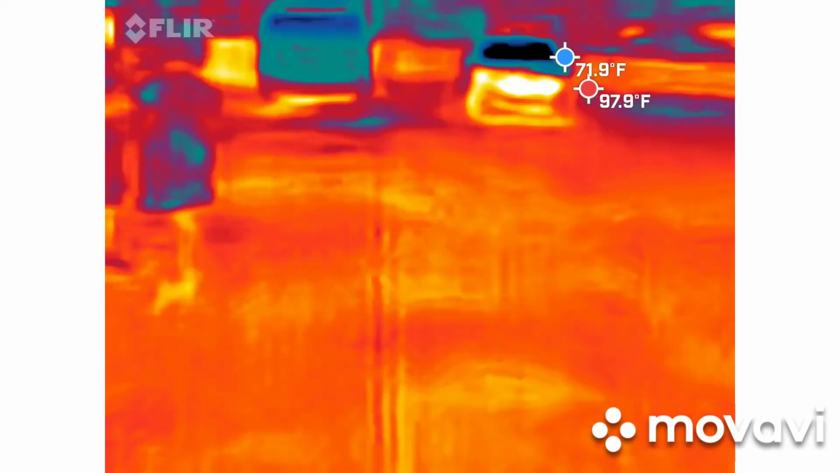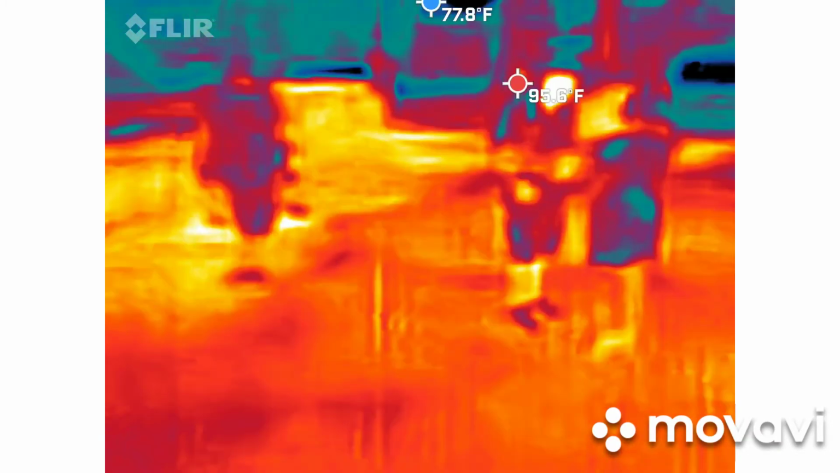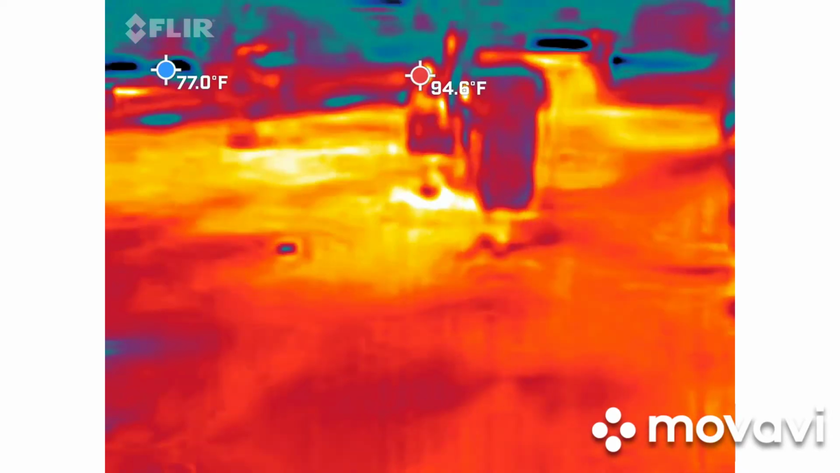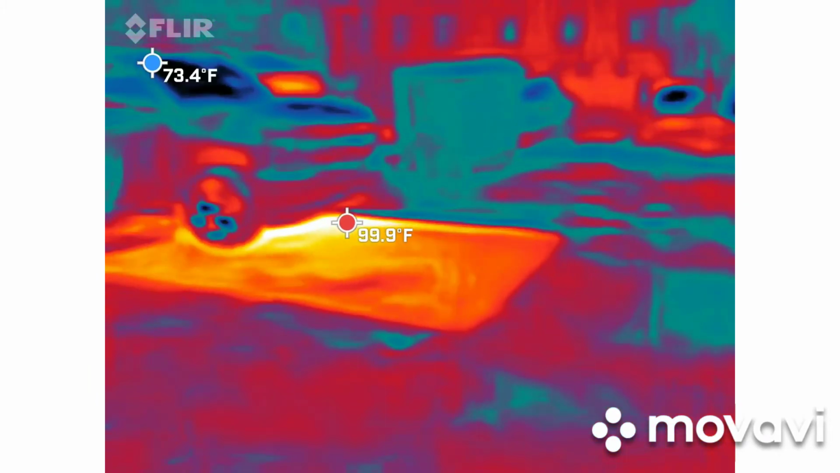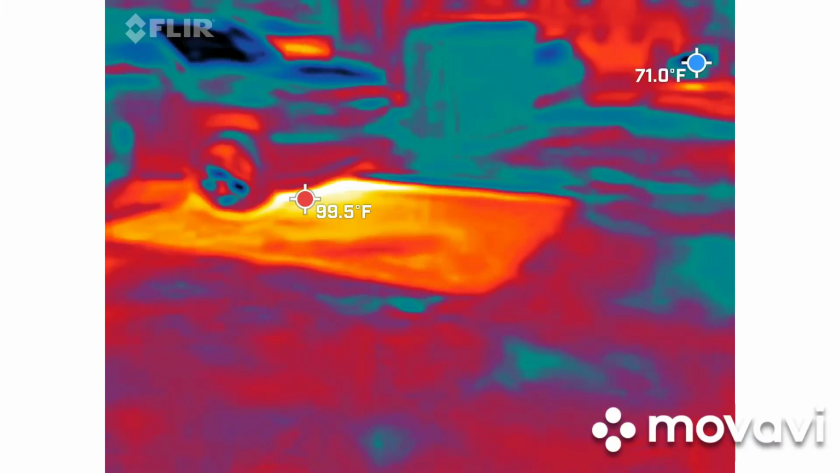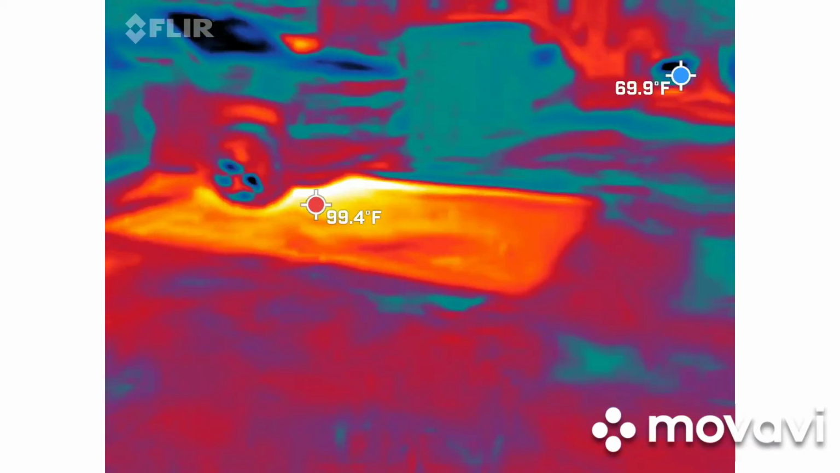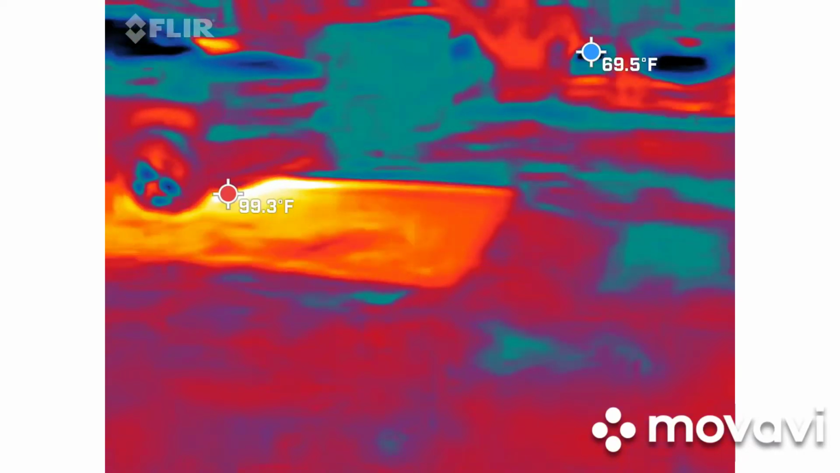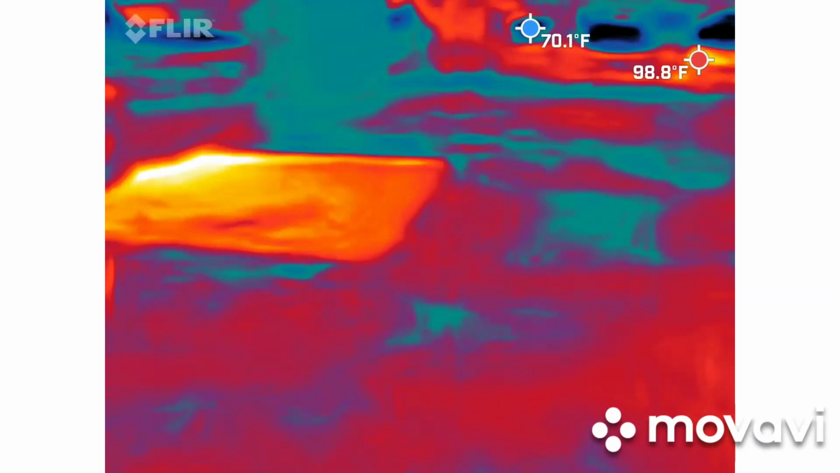I gotta watch more videos. That's why I know how to do it. There's a lot of cool spots. Look how warm that spot right there. That is crazy. Look at this right here. Look how it is where this truck is at. I don't even understand. Yeah, why is that crazy? We've asked a few good questions and haven't gotten any responses.